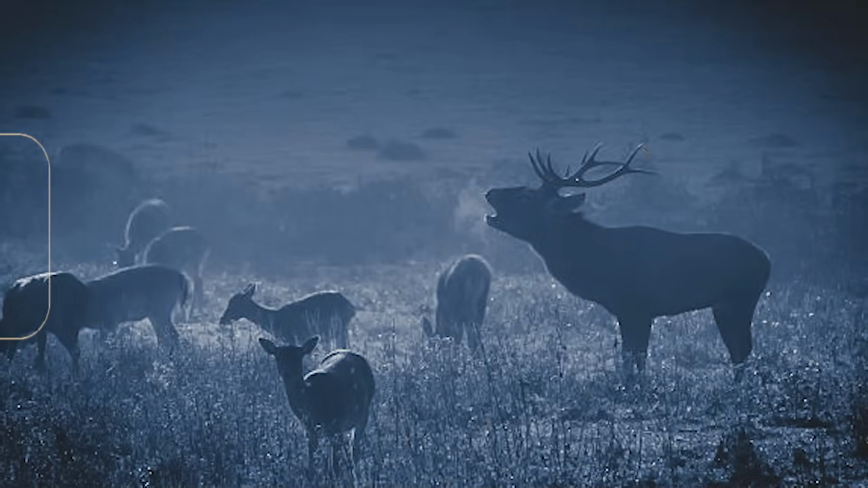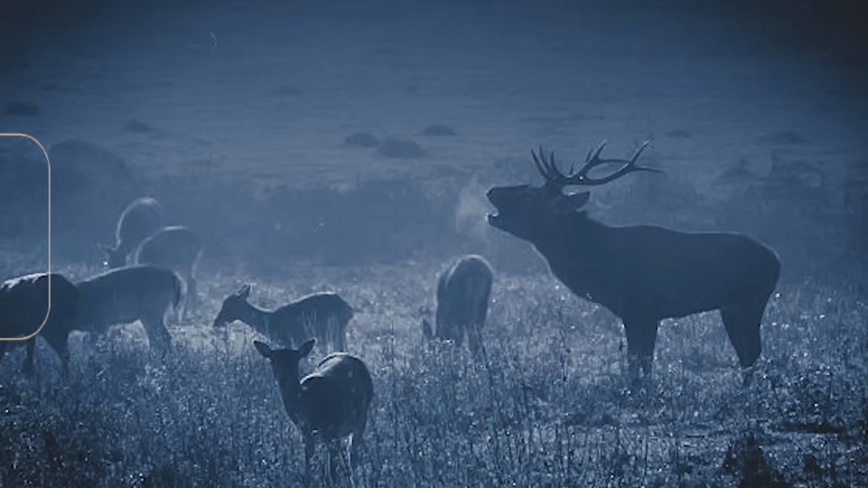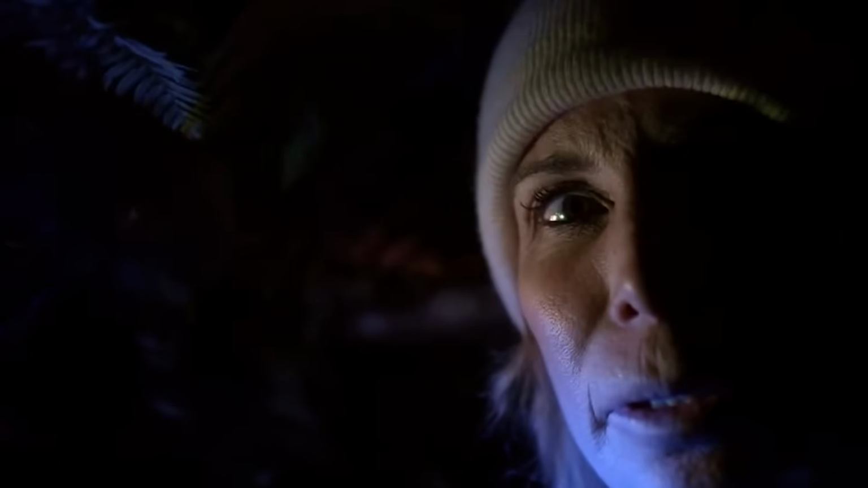The team knows that the forest is full of life, elk, deer, and countless other creatures. But this figure moves differently. There's a fluidity to its movement, a certain grace that doesn't fit the usual patterns of forest creatures. The heat signature is undeniable, but the creature's rapid disappearance leaves the team with more questions than answers.